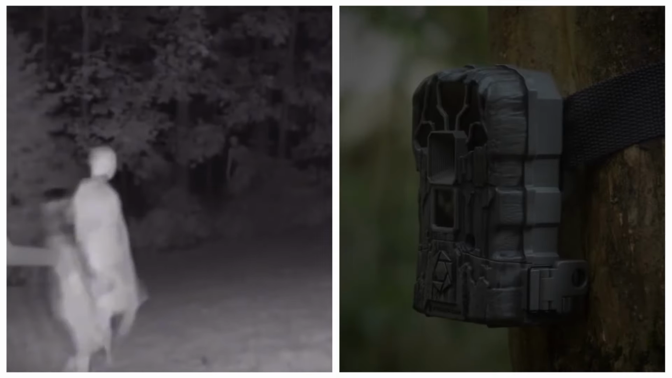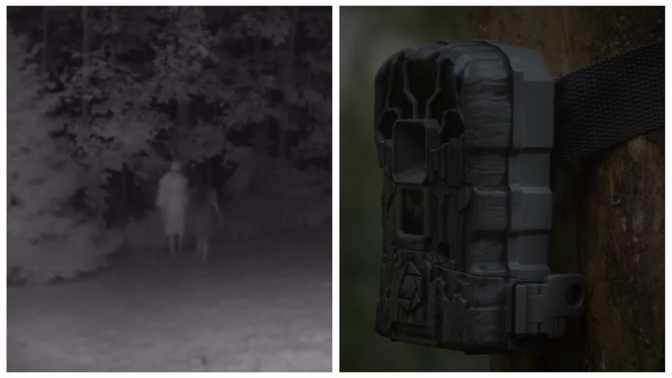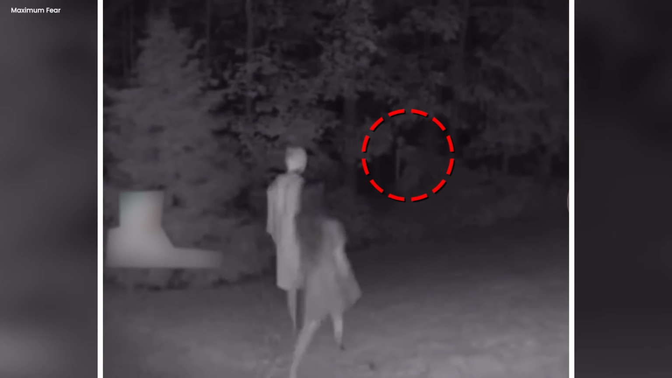Spooky siblings. So, there were these two little kids, right? And you won't believe when I tell you they were out there in the dark like really late, and someone caught it all on a trail camera. Totally creepy. But wait, it gets even weirder. Behind some bushes, there's this strange creature. And get this, it signals to the kids to come closer. Who are these kids? Where did they come from? And why on earth did they go near that thing? You'd think someone would have the answers, but nope. It's all a mystery.